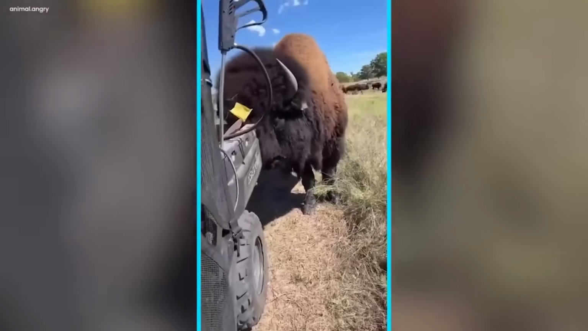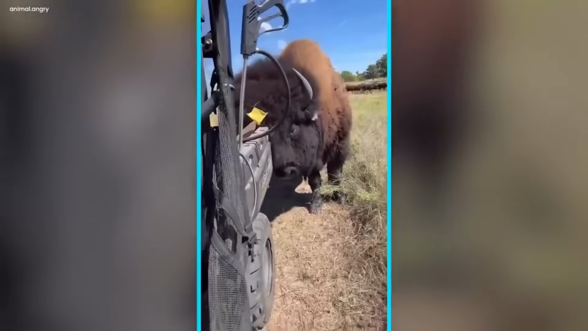The vehicle, with its hard metal face, contrasted starkly with the animal's soft, thick fur.